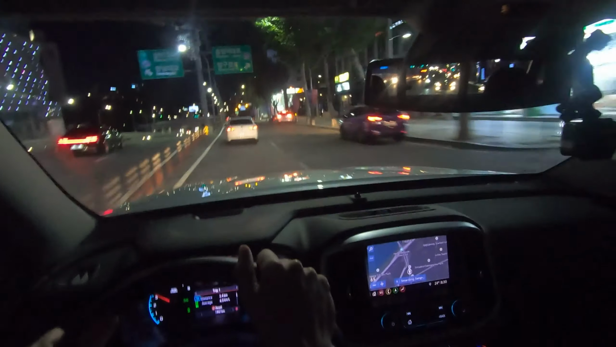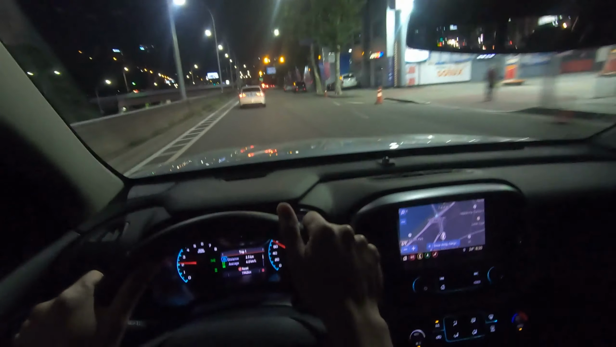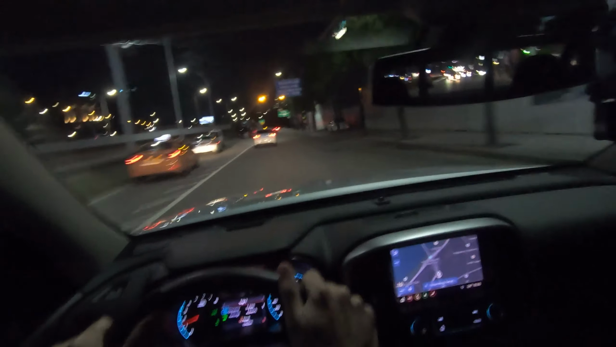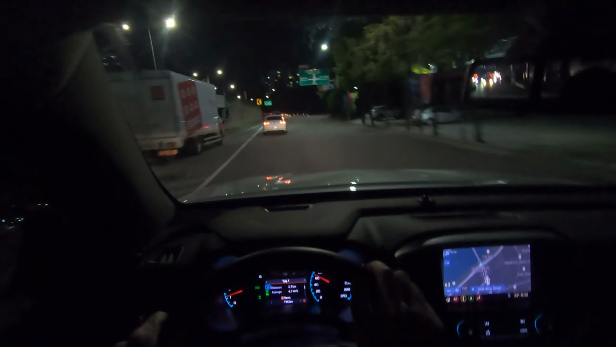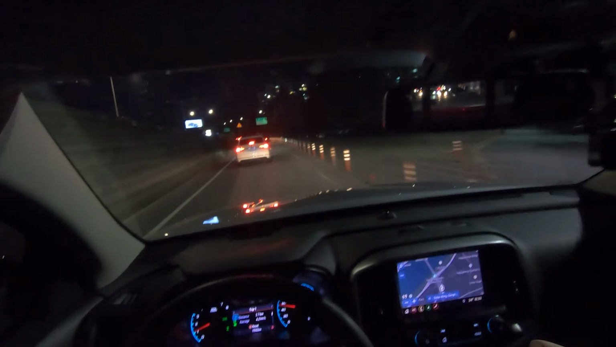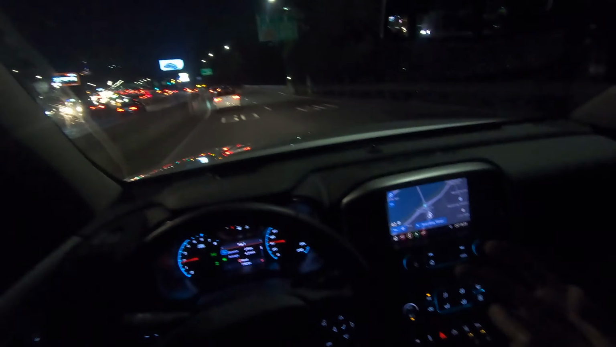It's actually a 3.6 liter, makes a really good noise and drives quite nicely. I drove it yesterday and the whole day today, and it feels quite comfortable. This one is very quiet and rides pretty nicely for a pickup. Like I said, it just drives like an SUV. So I think I will have no problem having this as a daily driver.